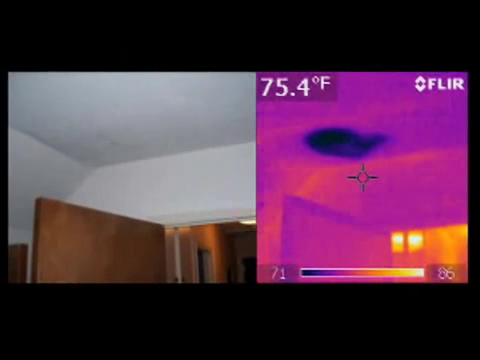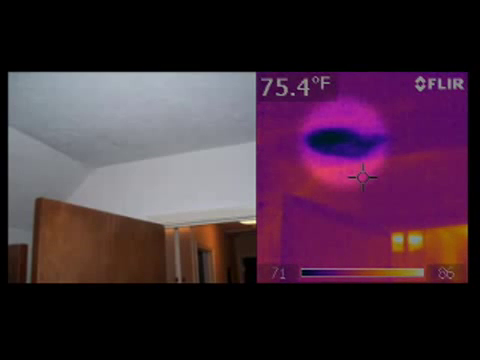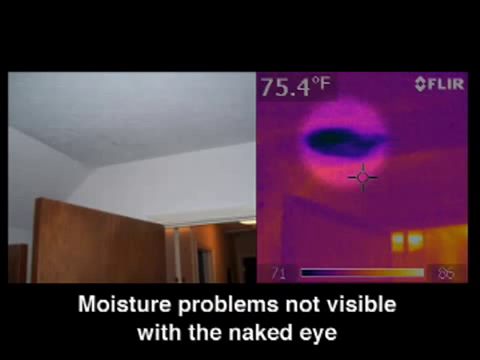In the next set of images, you see there's a doorway, and above that is a ceiling area. Look at the thermal image on the right. Here we see there's a dark moisture area that showed up on the camera. This is one of the key elements of thermal imaging inspection: it helps to reveal hidden moisture that cannot be seen with the naked eye. It's better to find these areas of moisture before they become a major problem, because moisture can be conducive to fungi and mold, decay, and also wood-destroying insects.